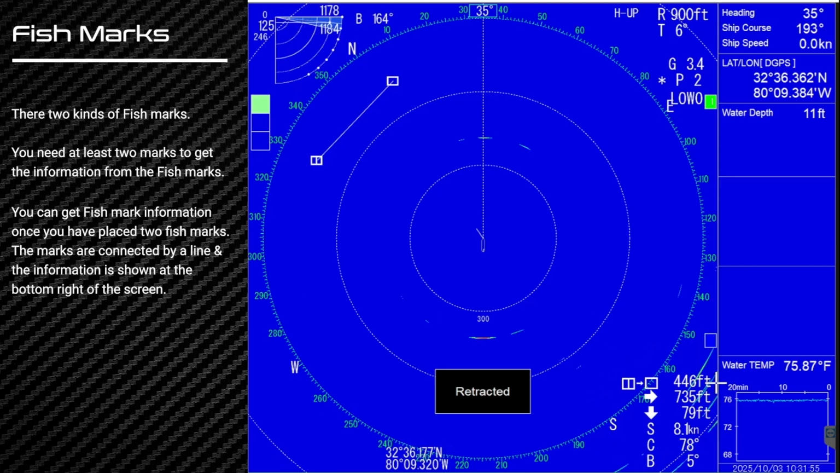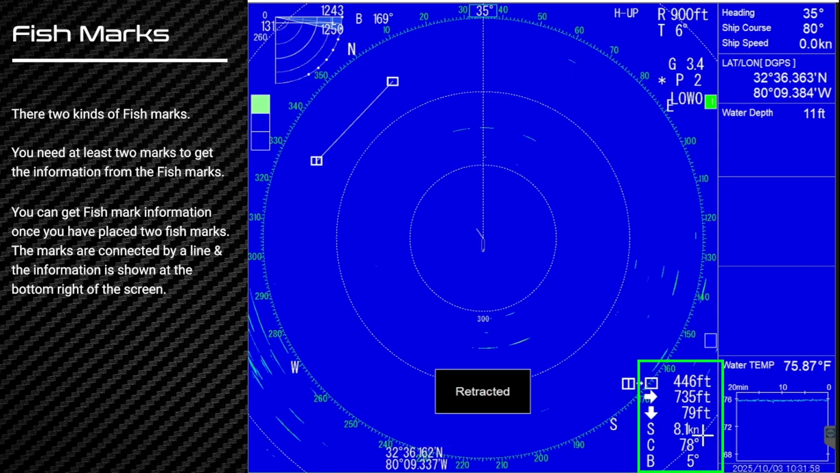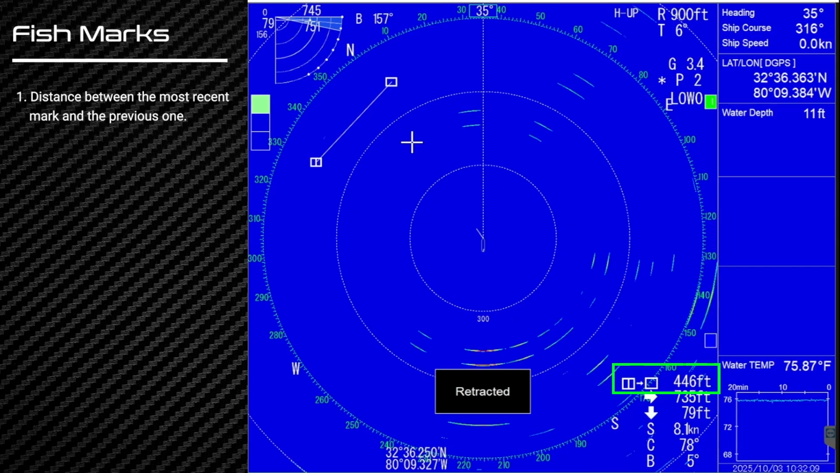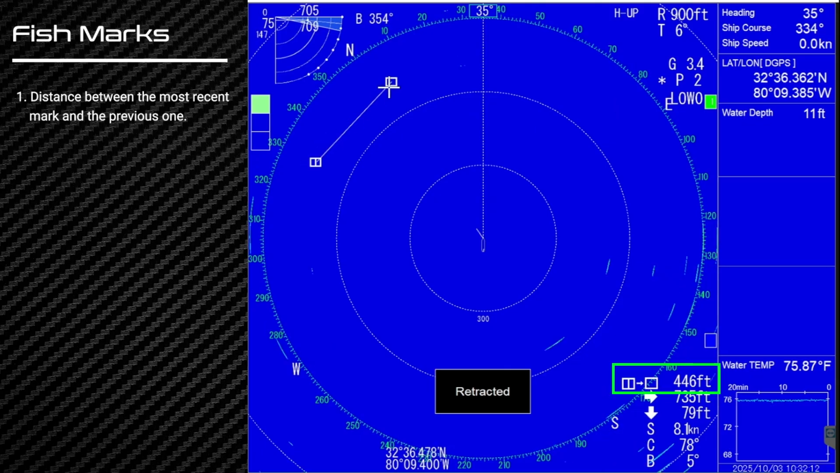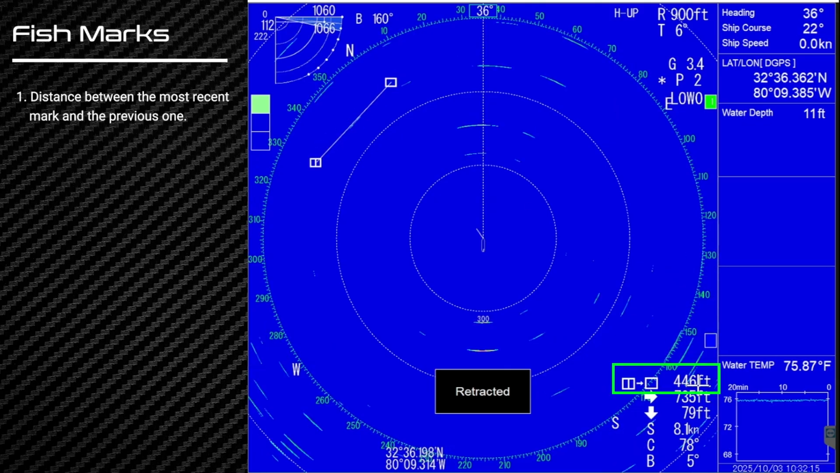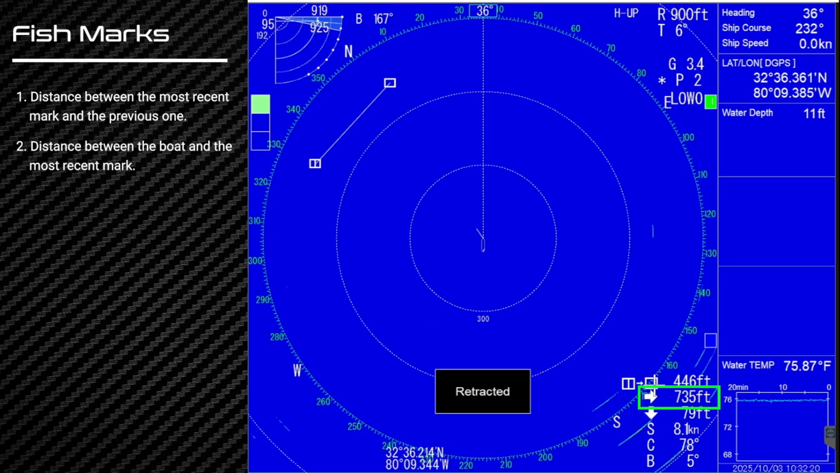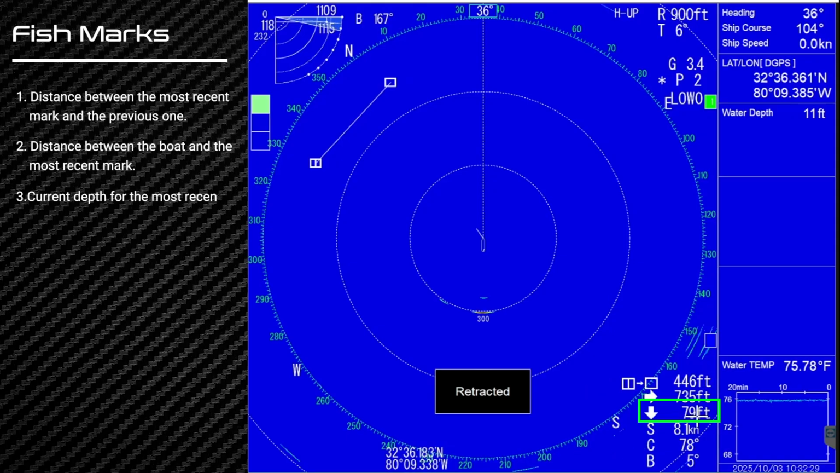And on the lower right-hand part of the screen, it's going to give us some information. First off, it shows us a distance in between the 2 fish marks, right? So the distance between the square with the vertical line and the square is 446 feet. It tells us a horizontal distance to the fish mark that is a square, which is 735 feet away. It tells us a depth to the center of the beam to our fish mark, which is 79 feet down.